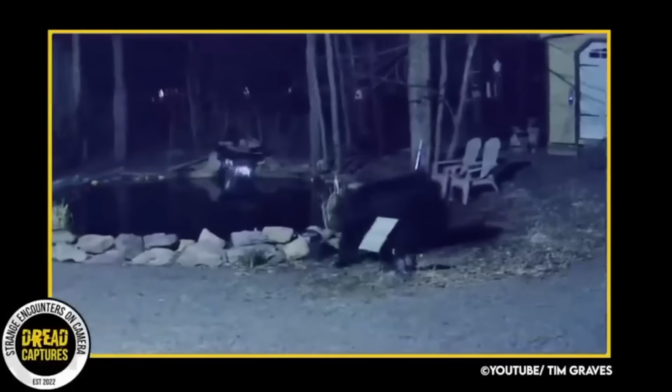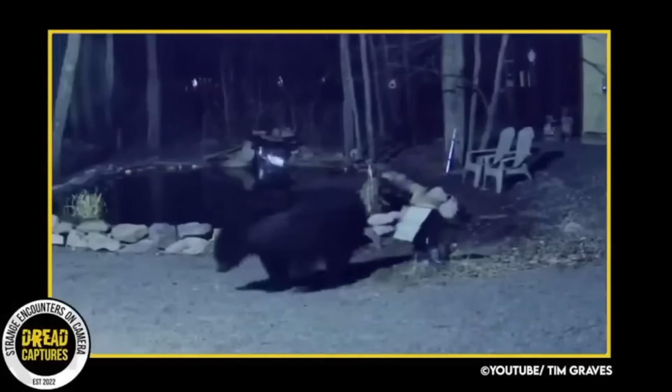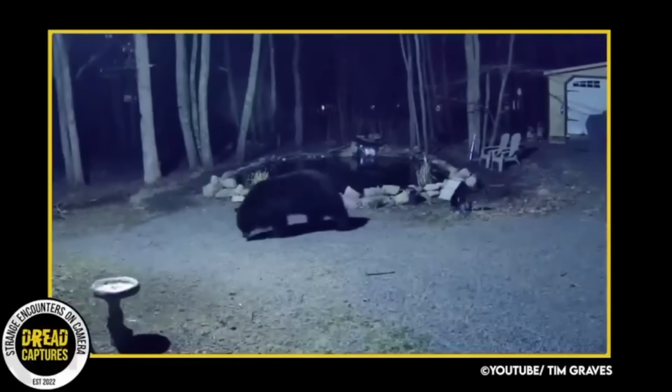Another thing to note is you can see the lights of the houses in the background. Kinda scary that he's just making his rounds through the neighborhood.